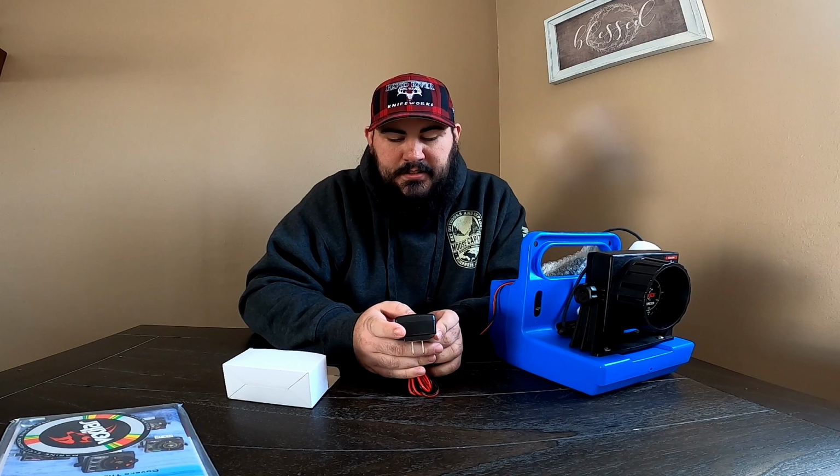Oh, it says flashing red LED connection error, continuous red LED battery charging, continuous green battery charged, recharge battery after each use. So what I'm gonna do is hook this up, charge it up, and then we're gonna go out on the water and give it a try.